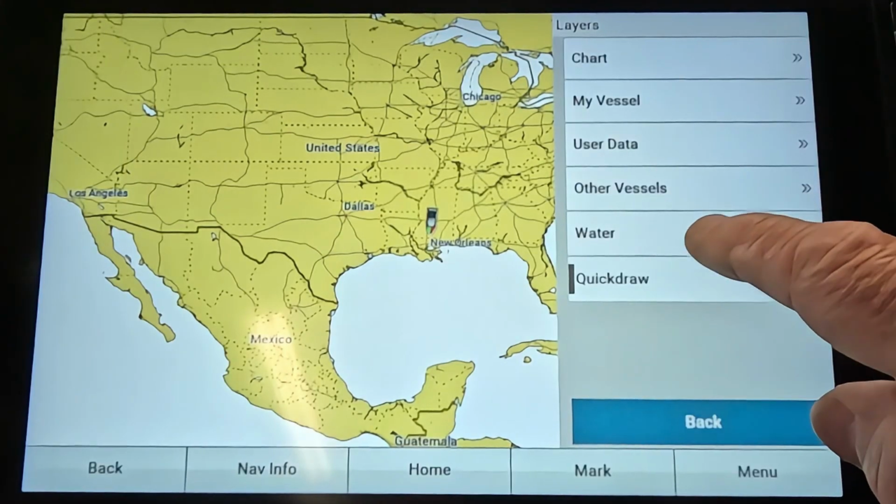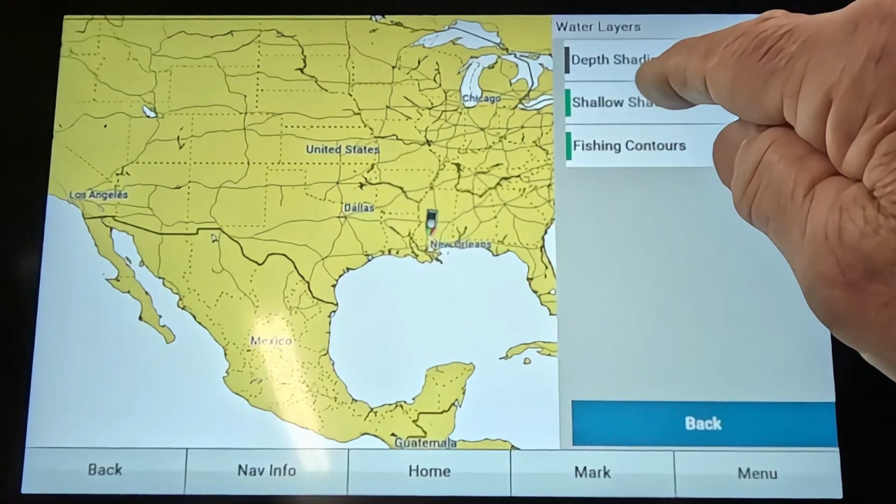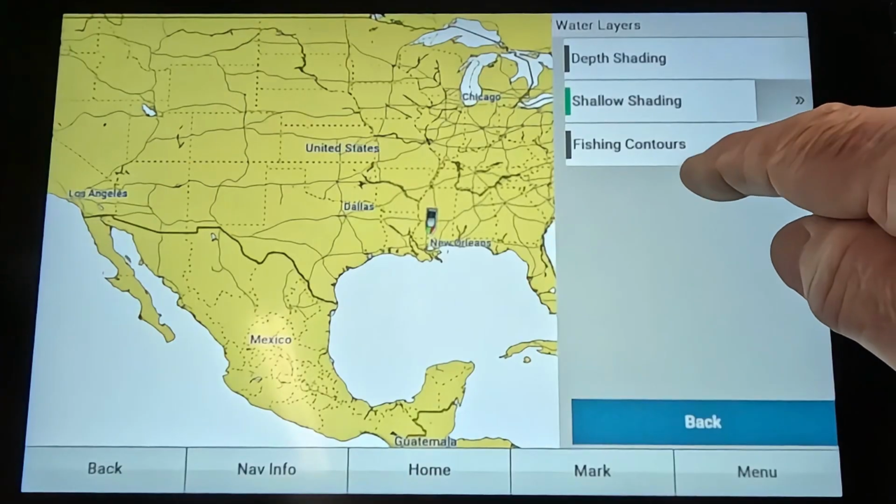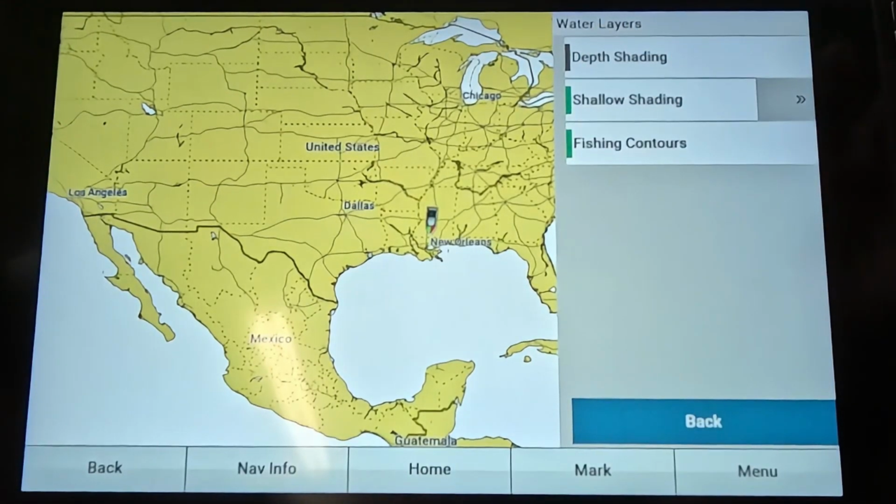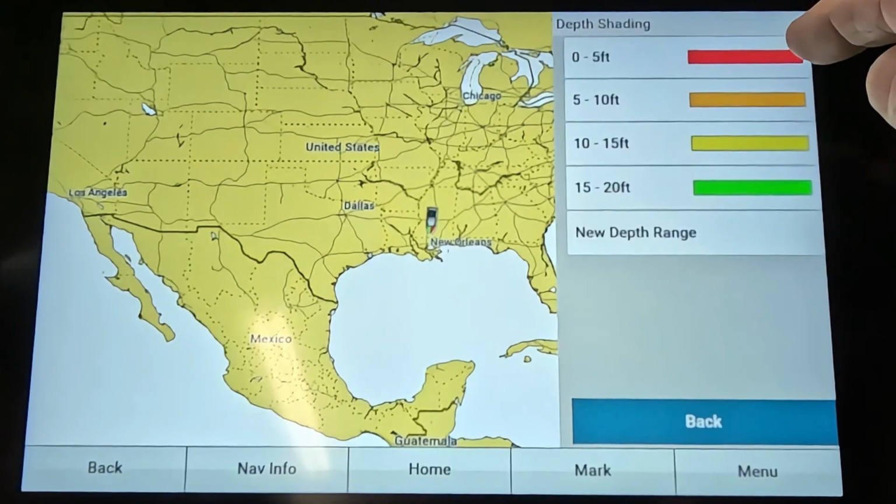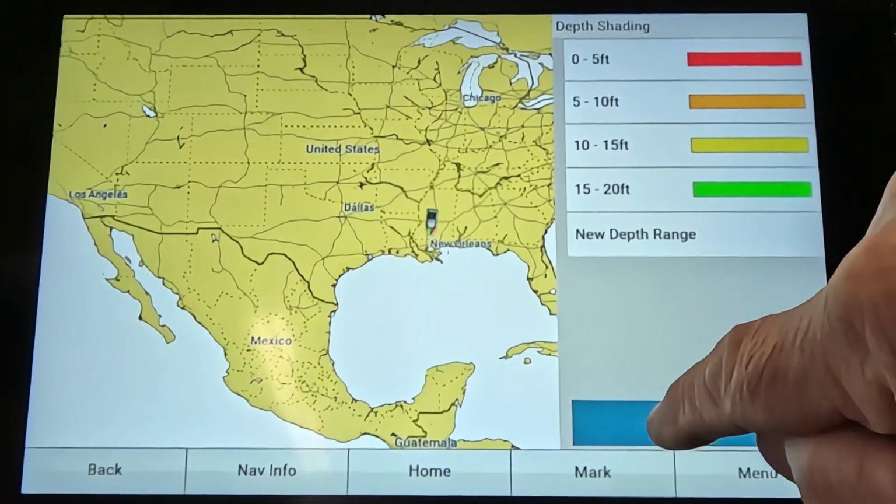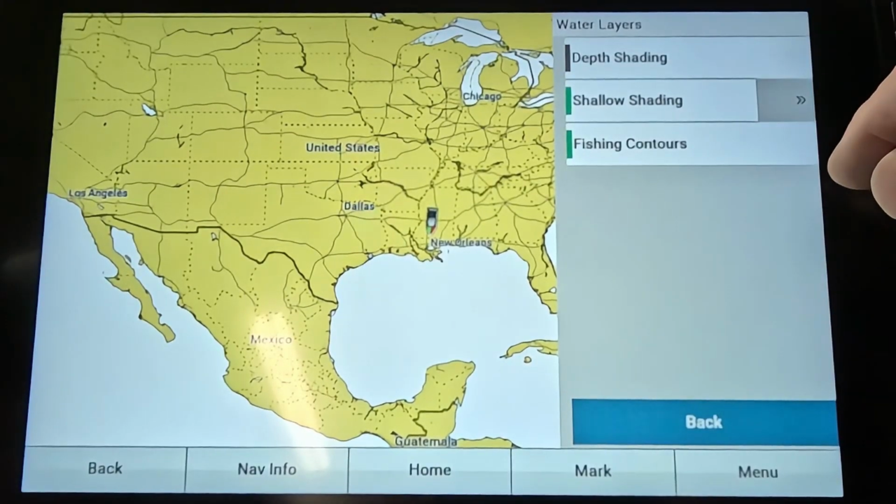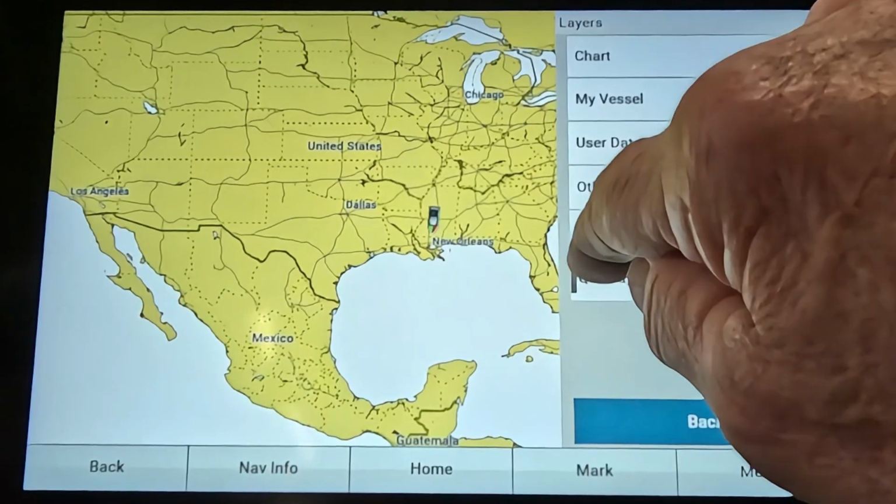On water, I like shallow shading on, and I definitely like my fish contours on. Depth shading, it's whether you want it on or not, you can turn it on. What it does is it adds colors to different depths. So if you like depth shading, turn it on. If you don't, turn it off. I don't really use it. I like to just use my map like it is. I hit back.